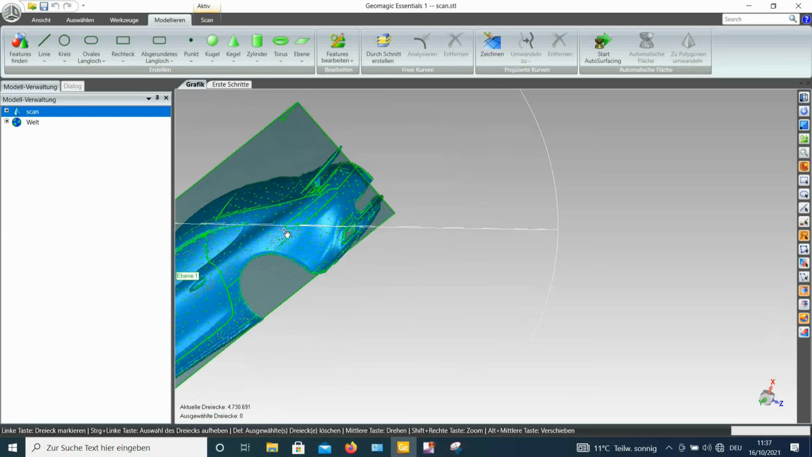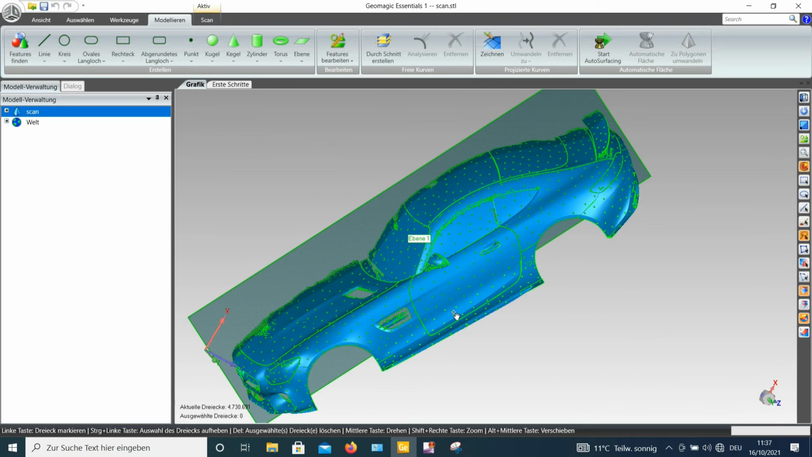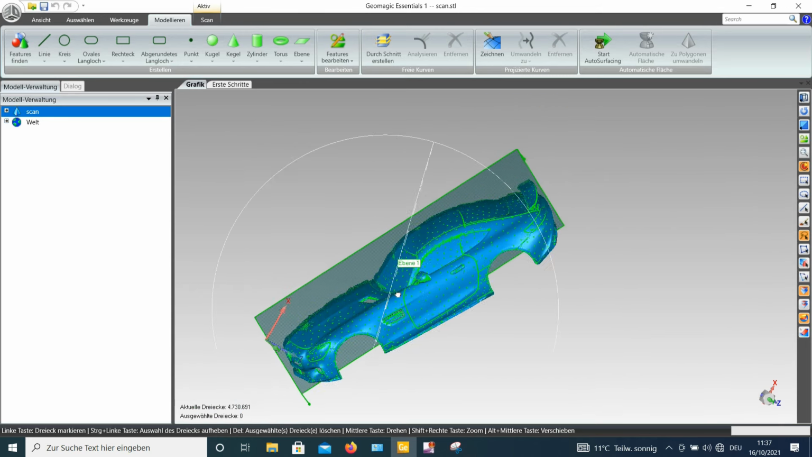So here we are. The plane is in each orientation right now bigger than the mesh that we have. That should be fine for our case. Let's see how it is in the front. Yes, that's absolutely fine.